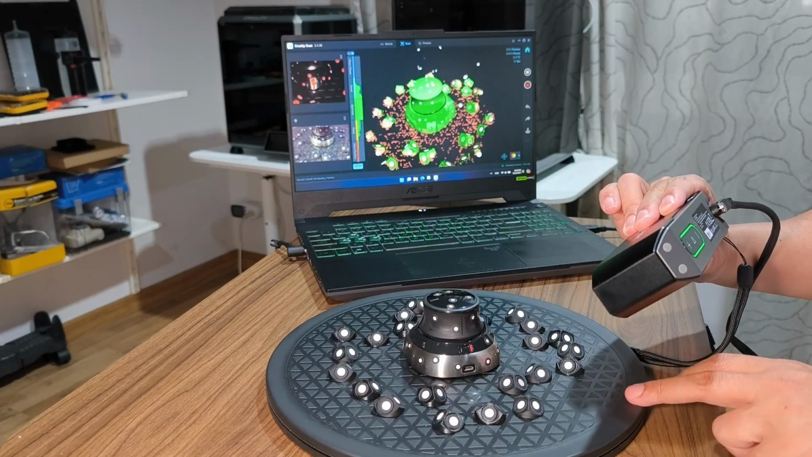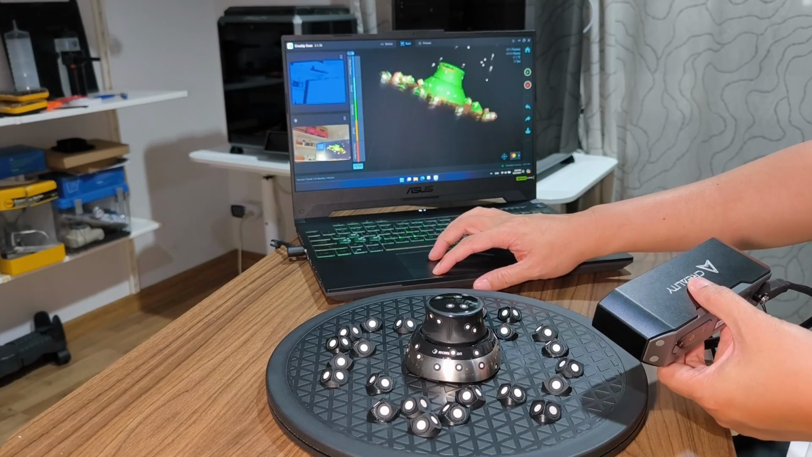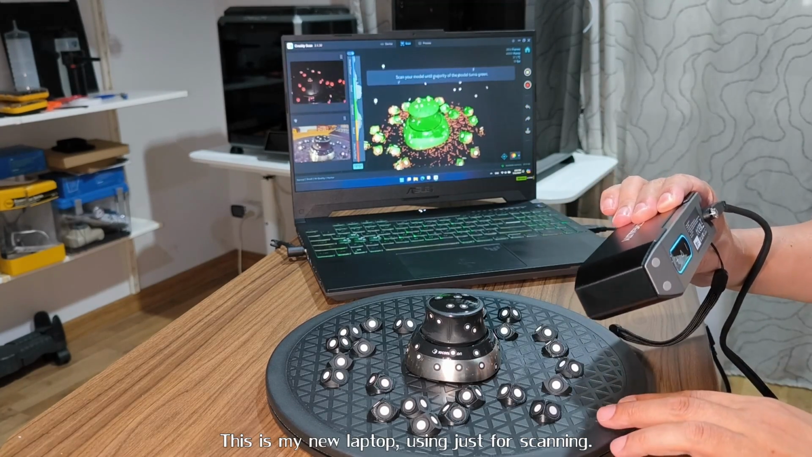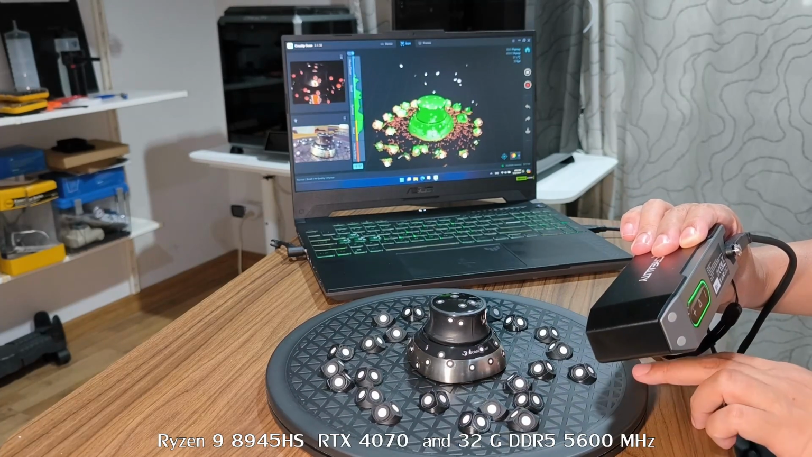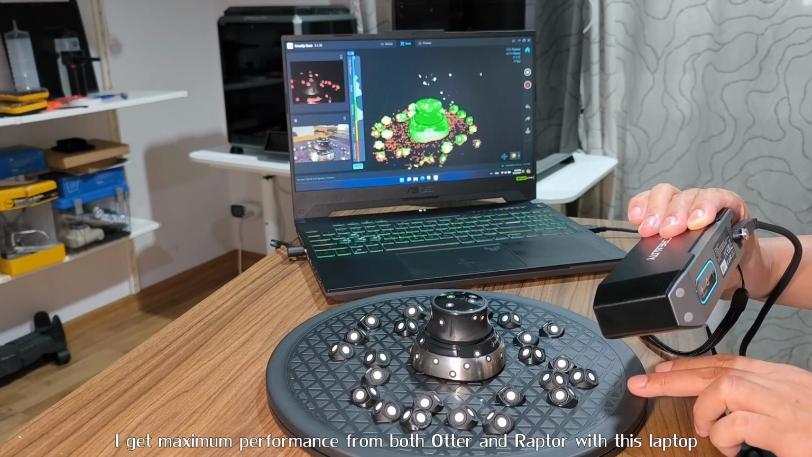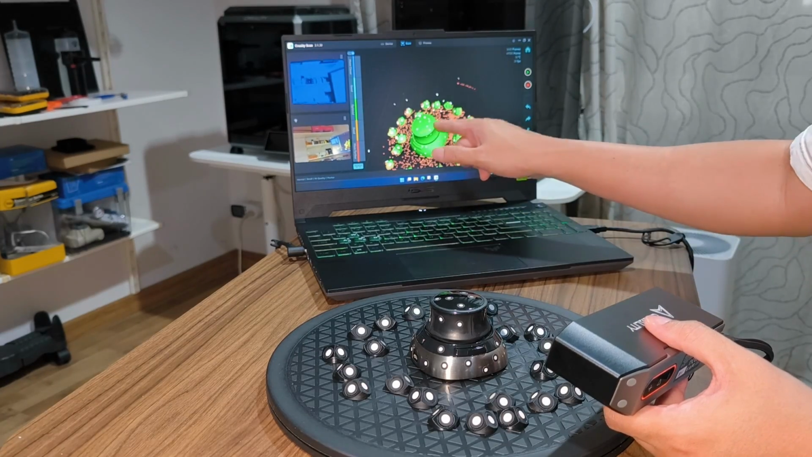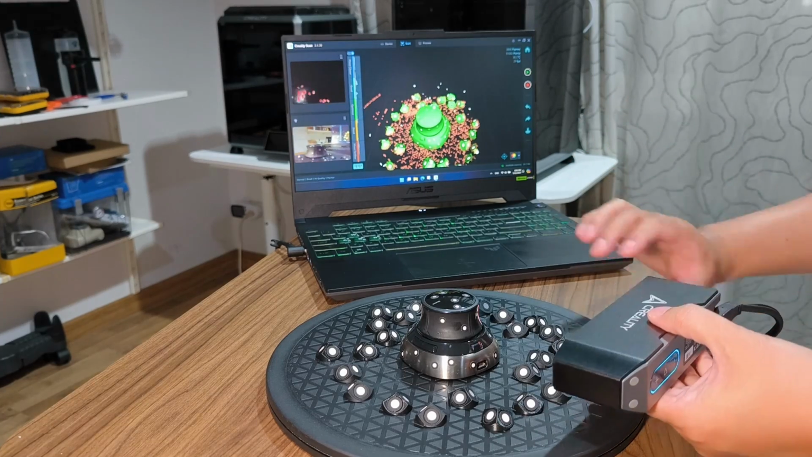I'm scanning the lower part. Okay, I missed something here. Okay, it's all green.